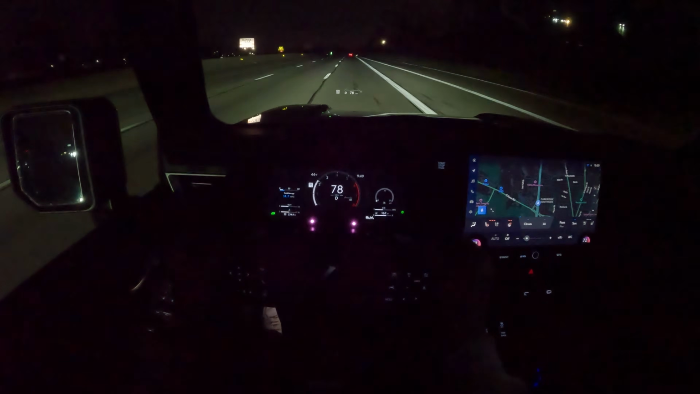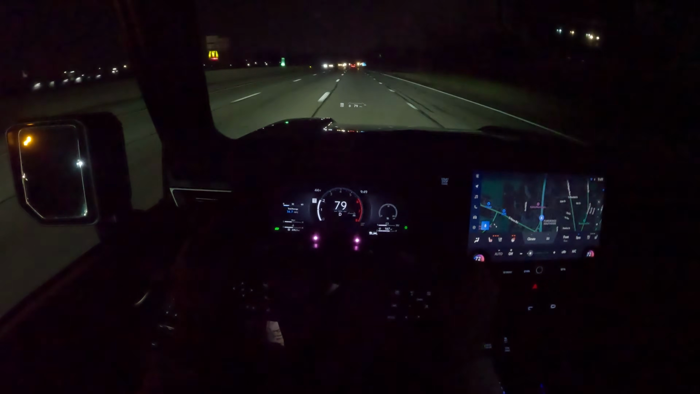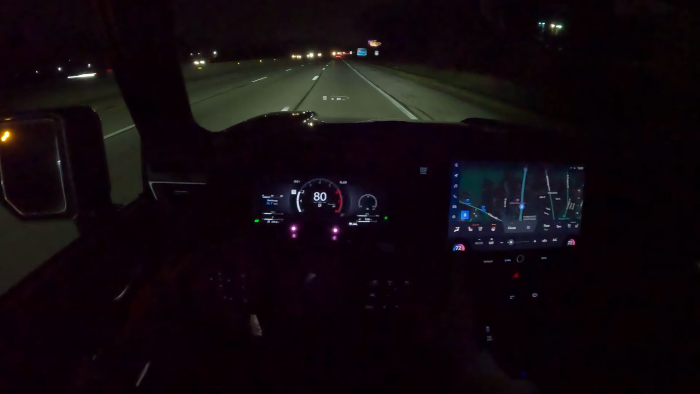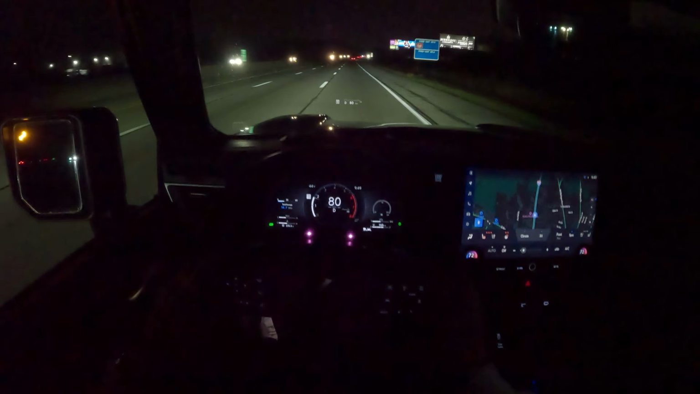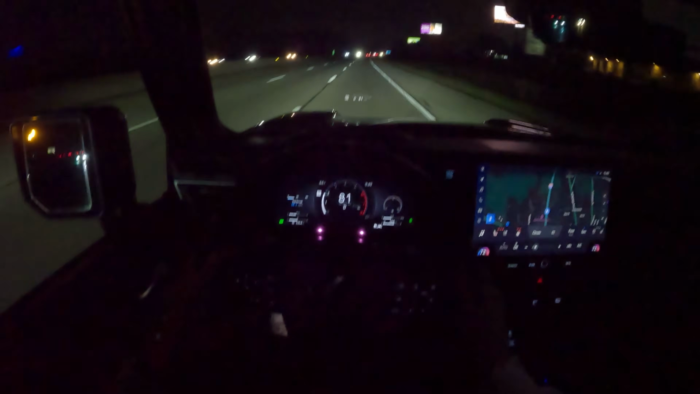Fantastic torque, acceleration there, pulling on to the highway easily up to 70 miles an hour. And even though this is a 3-ton SUV, it really packs a punch. The old GX had that ancient V8, which had a lot of character, but this V6, while it does lack some of the soul and gets a little bit grainy around 5,000 RPM, is properly quick.